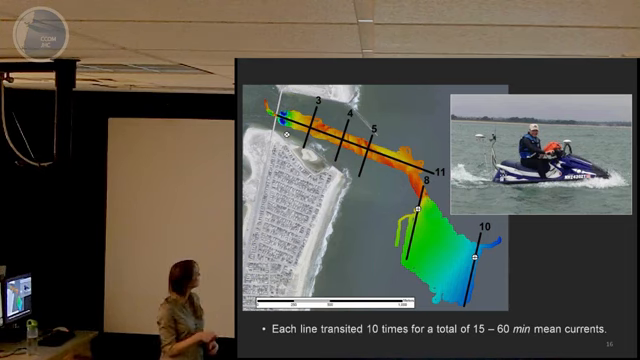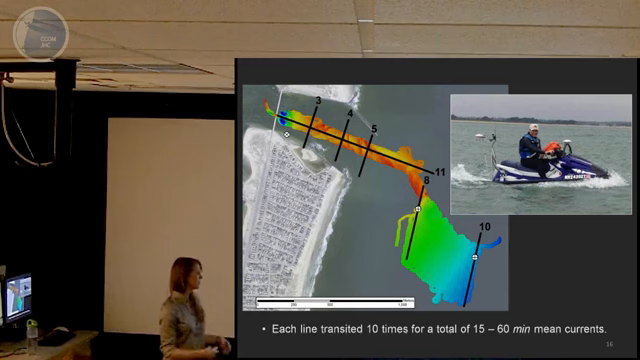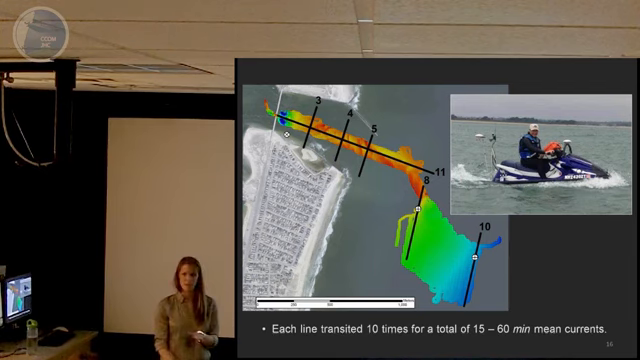We also collected the currents over the 2 offshore ADCPs, and just for reference, this is the location of our onshore and inlet ADCP. For each one of these transect lines, we transited and surveyed 10 times. And then all of that data over either a 15 to 60 minute period went into calculating mean currents over that period. The spatial averaging was horizontally a 30 by 30 meter box and depth bins of 25 centimeters.